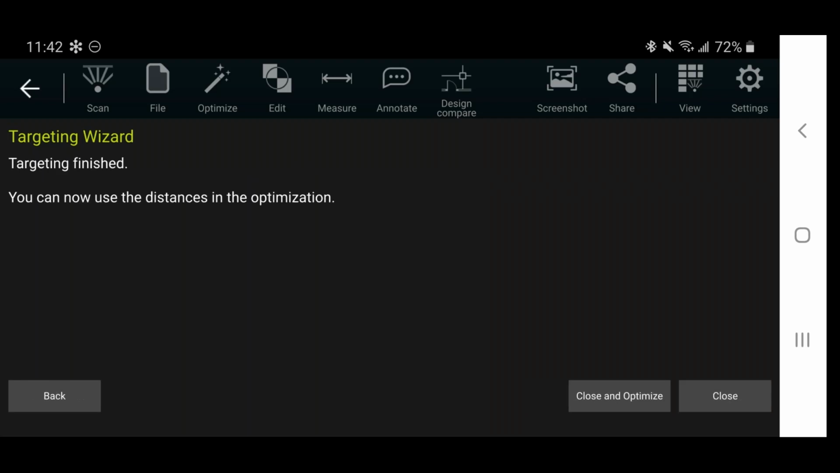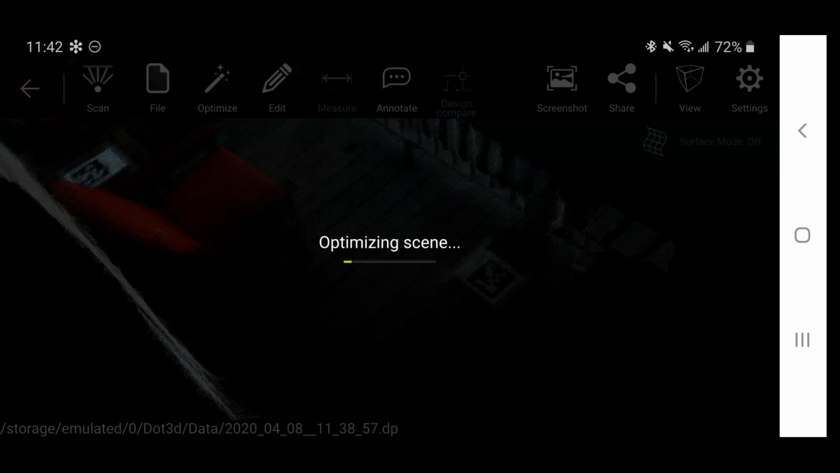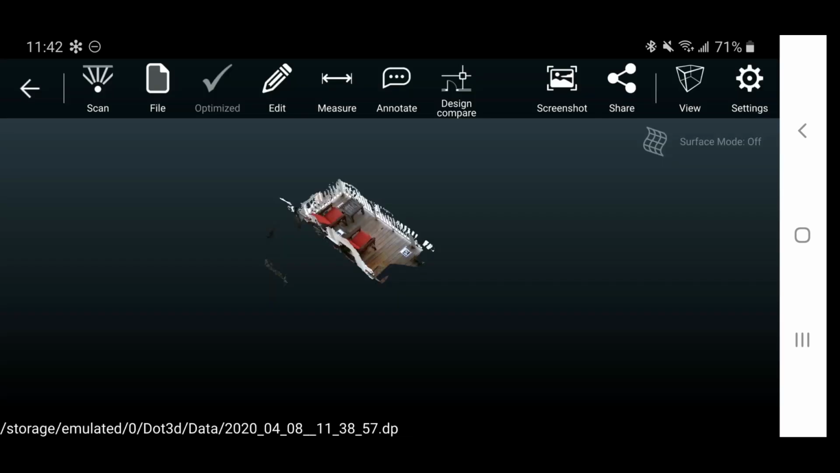and now I can close and optimize based off of that scale bar reference, which is taken into account as an additional constraint during optimization. So the AprilTags, even if you don't have measurements, are being utilized for loop closure. Anytime you circle back over these tags during scanning, they're going to be locked in as a known point that you've hit multiple times. If you reference known distances or known coordinates, those are going to be applied, similar to the planarity constraints Tom used earlier. This is all just additional information that's utilized during the optimization.